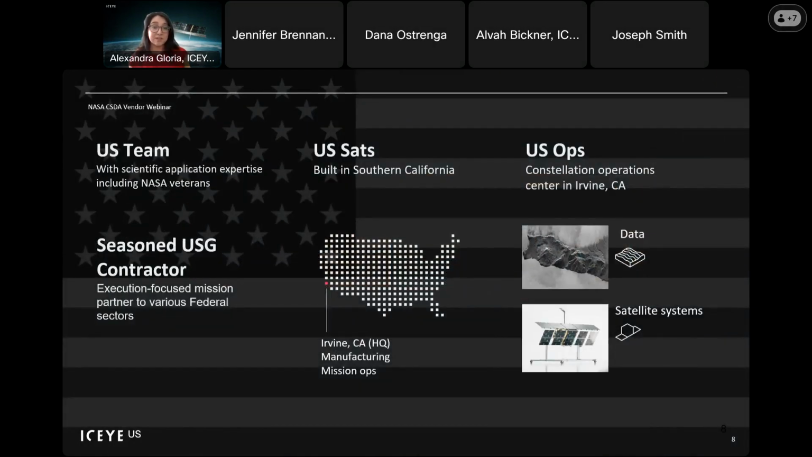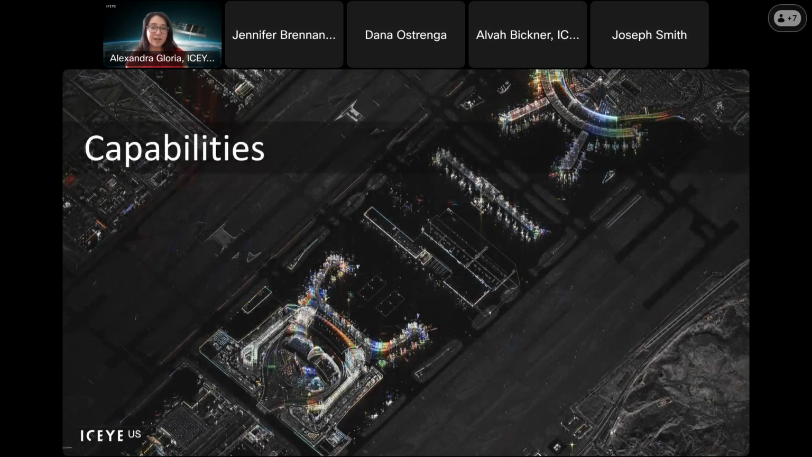So who makes up the US team here at ICEYE? While we are based in Irvine, California, our team actually works across the nation. Alva and myself both work in the DC area, and Tom joins us from St. Louis. At our headquarters in Irvine, California, that is where we actually build our satellites. Our satellite ops are there with our team, and our customer planning is also operated from there. So that's our quick rundown of ICEYE US and everything that makes up our team here.